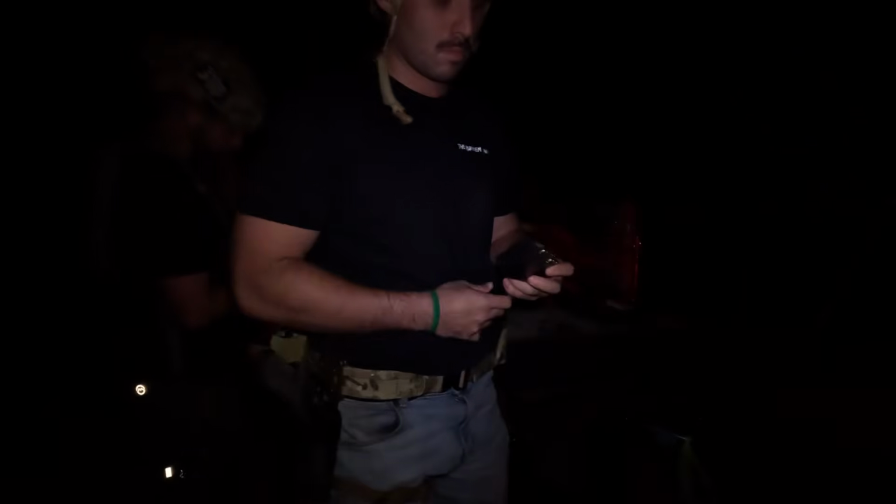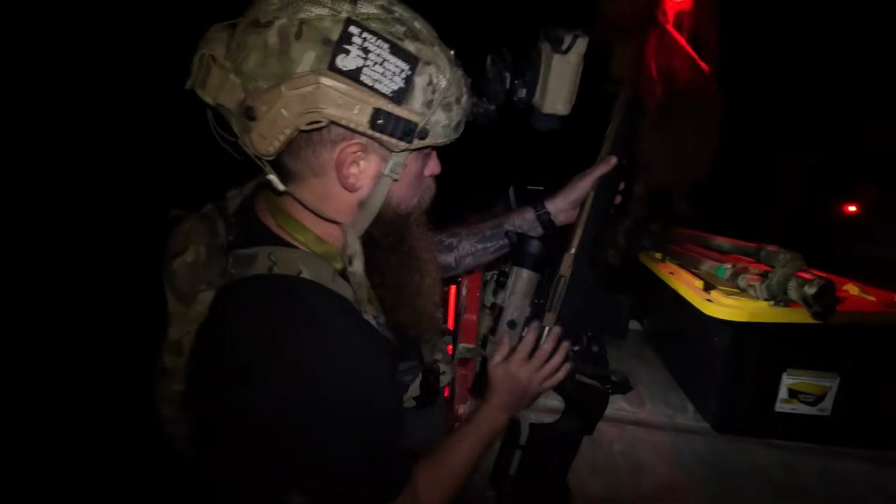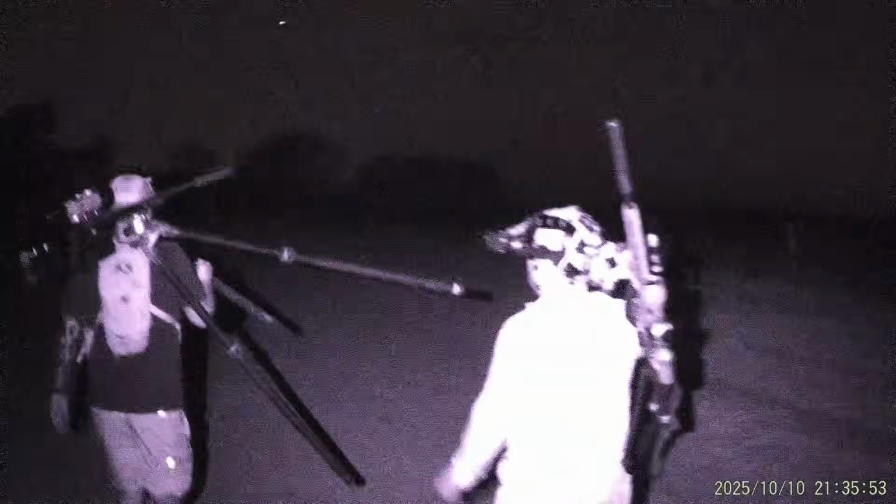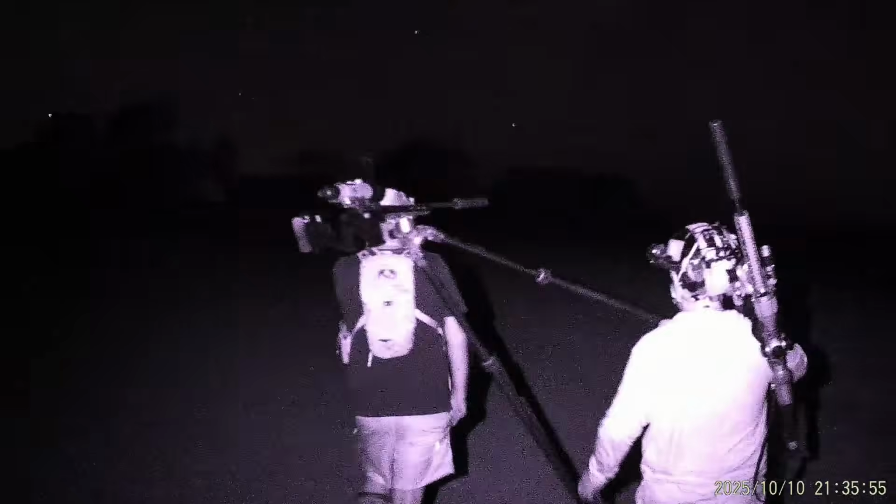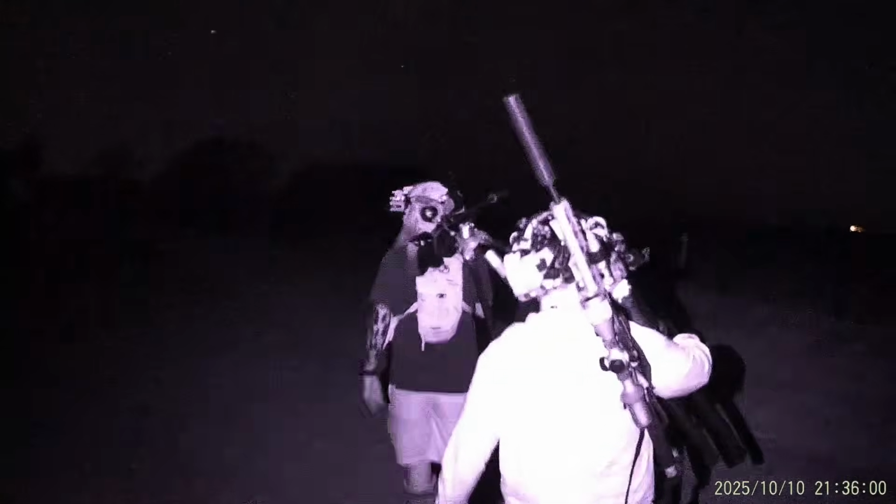All right, guys, we're just getting everything loaded up into the side-by-side, and we're gonna go drive around a little bit, see if we can't get on some pigs, maybe shoot a yote or two, and we'll check right back in with you guys. All right, guys, we're trying to sneak up on some pigs, and we just found some coyotes laying down, so we're gonna see if we can go sneak up on them real quick.